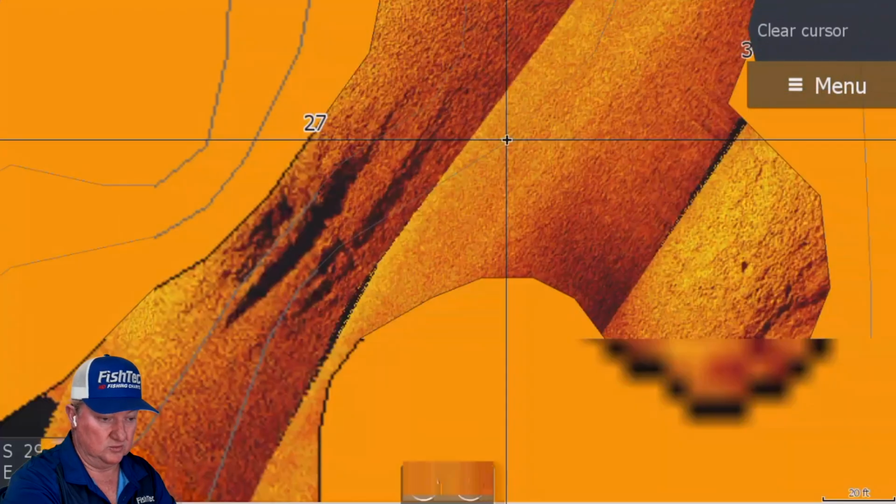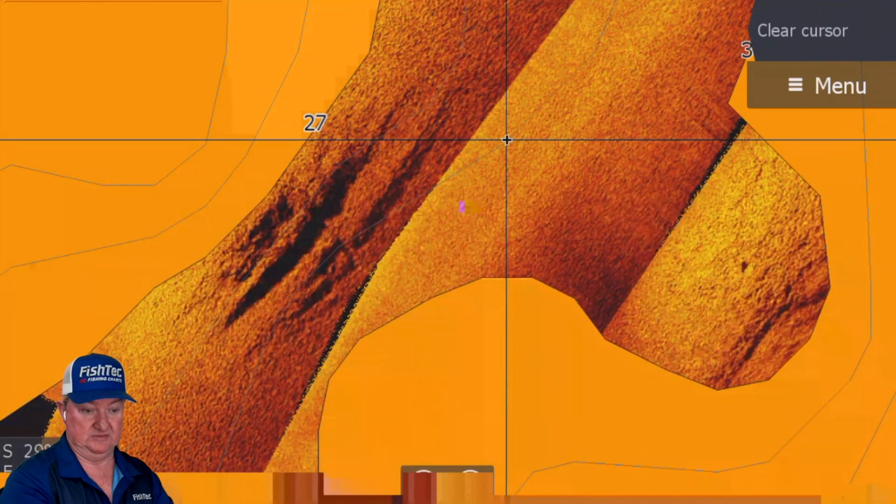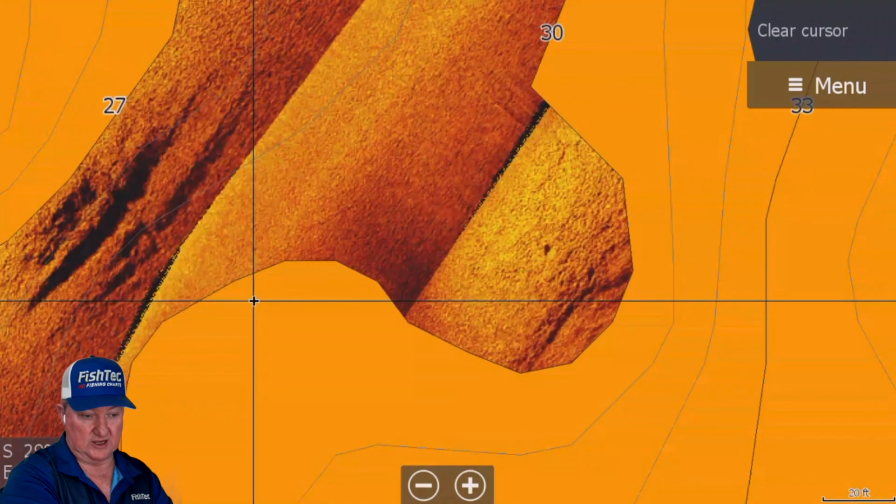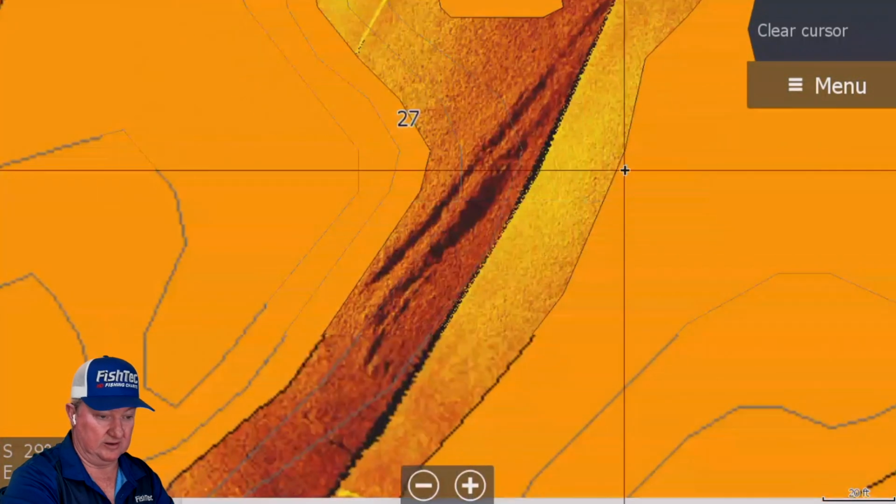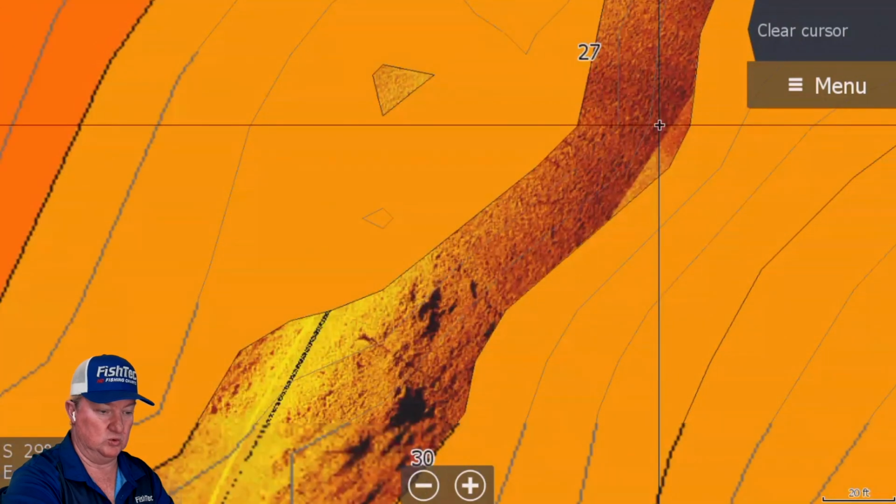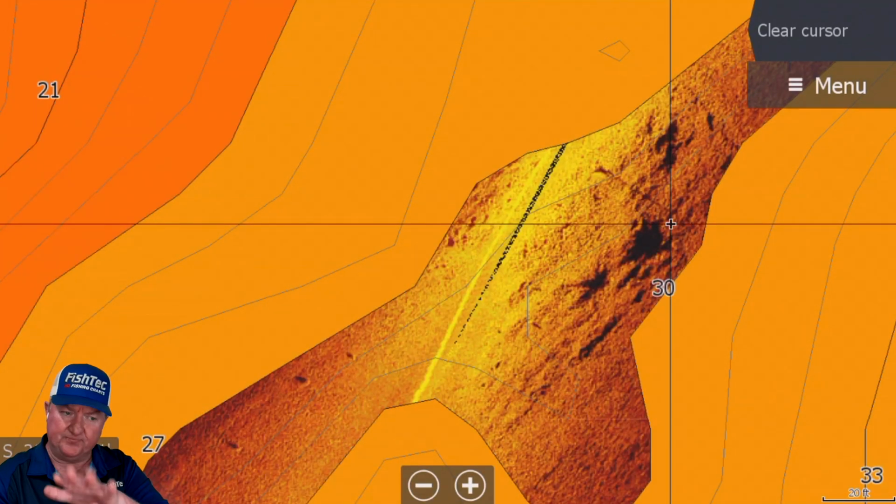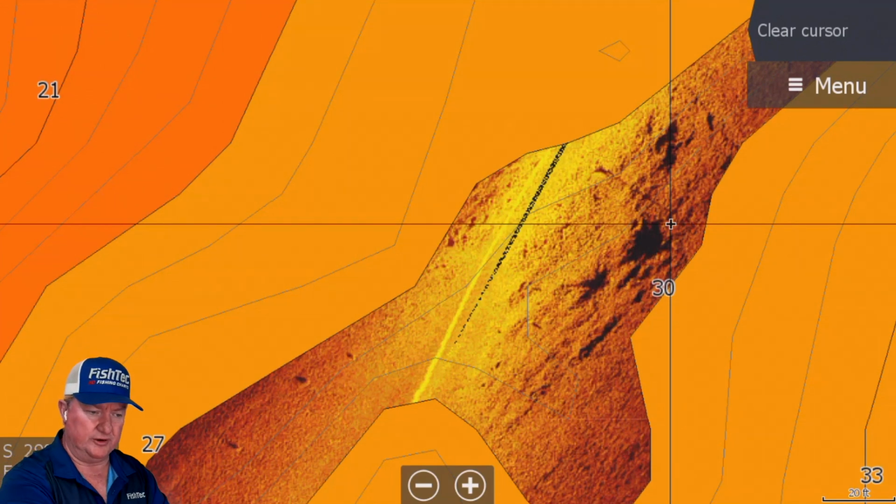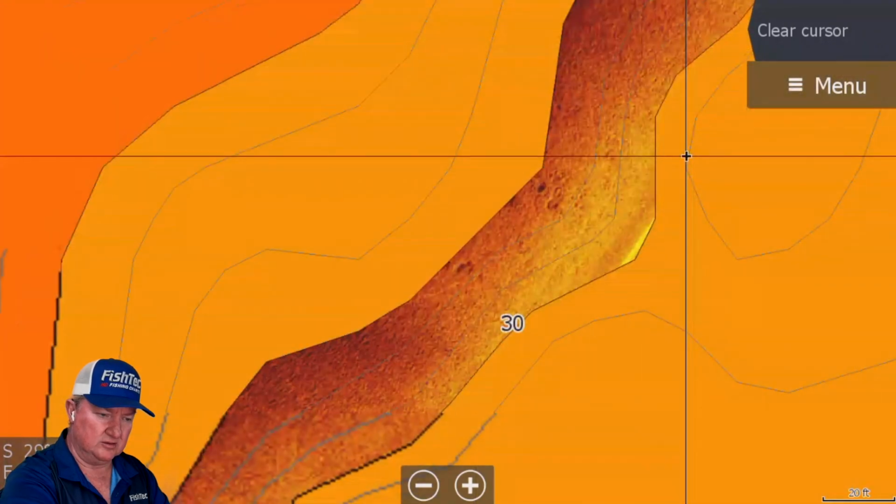Come down here. Ooh, nice little ledge. Bass like ledges. Another little one over here. From the contours, it looks like there's a little hump there with a little end on it. Okay, that can possibly work. Another little ledge, interesting. There we go. That looks quite interesting. Okay, but that's just a ledge. It does have a little bit of standing timber, very small, on it. There's a couple of little rocks around here, not too exciting.